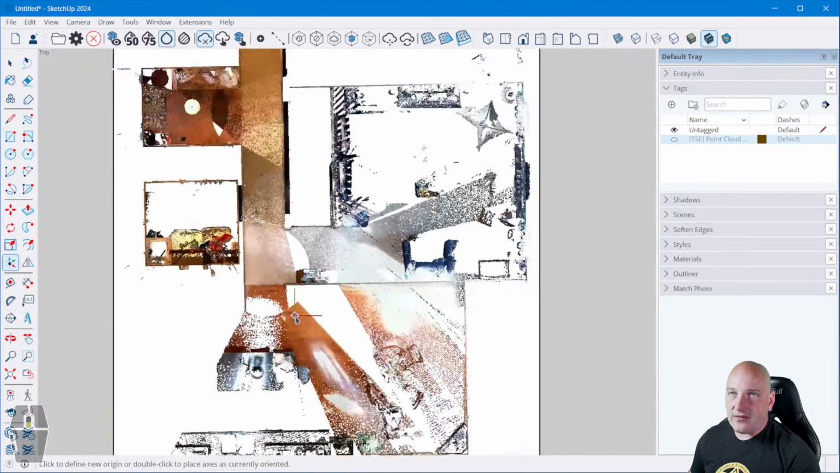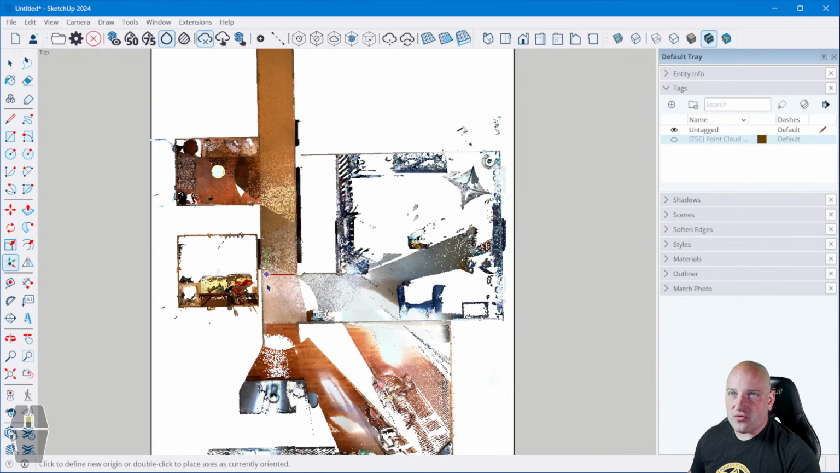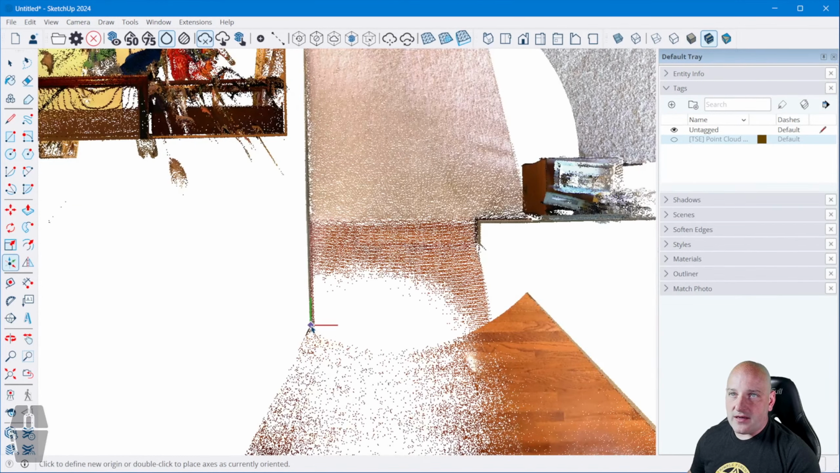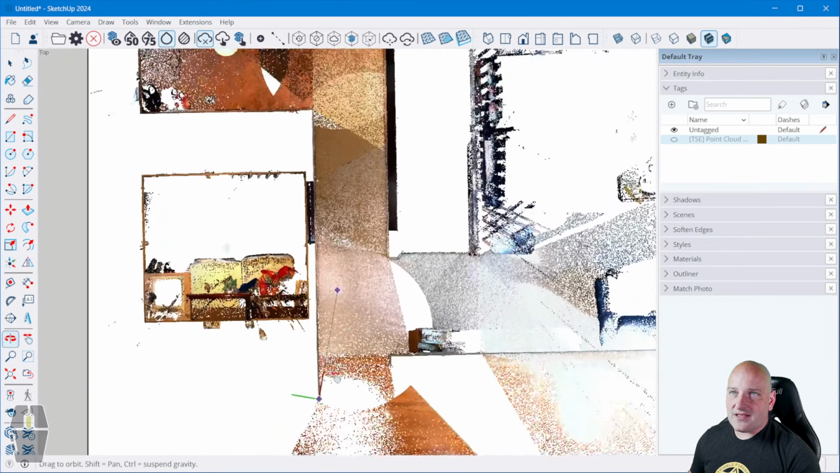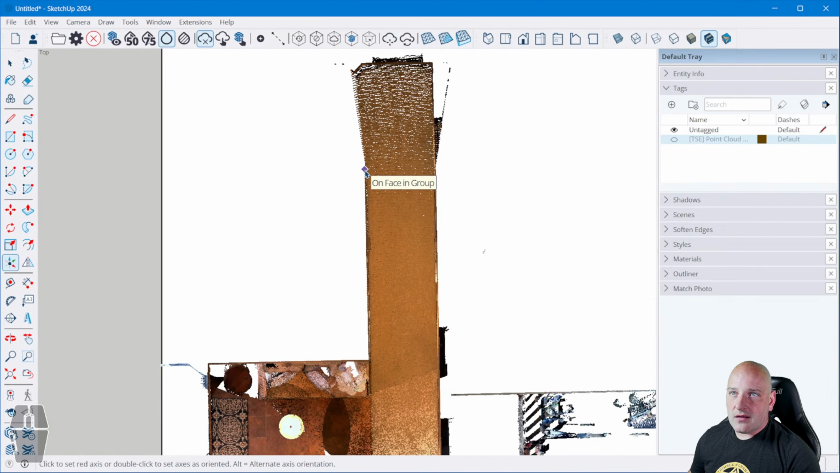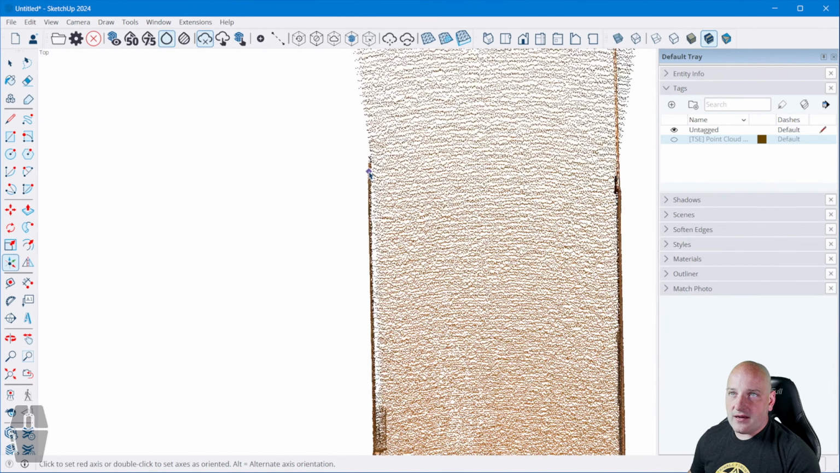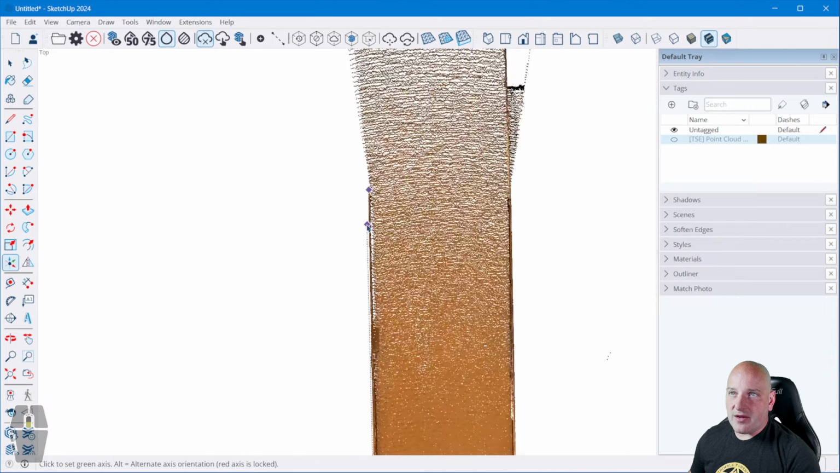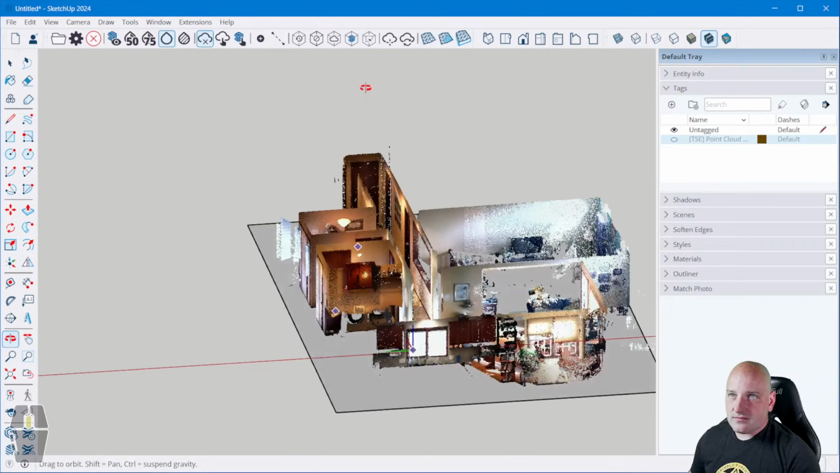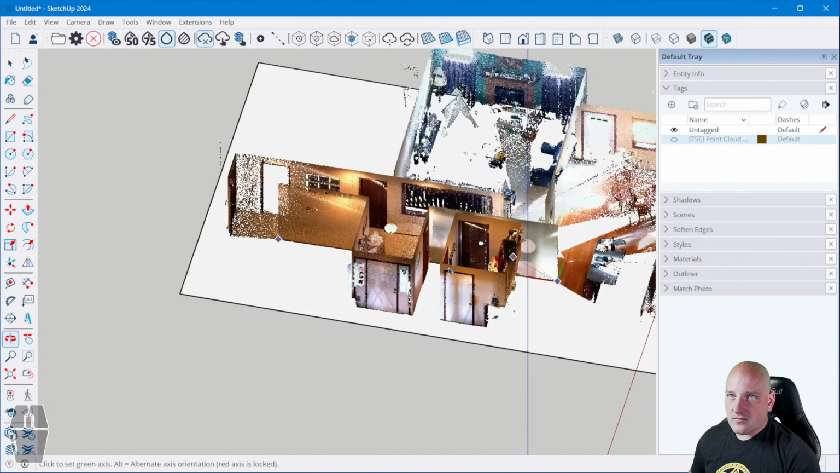We want to use a nice long straight wall for this. So I'm going to maybe use this wall right here. So I'll come in and click here. It's going to ask me to define my red axis, or my X axis. Come down here to the end and click on there. That'll be my X. And next we want our Y.